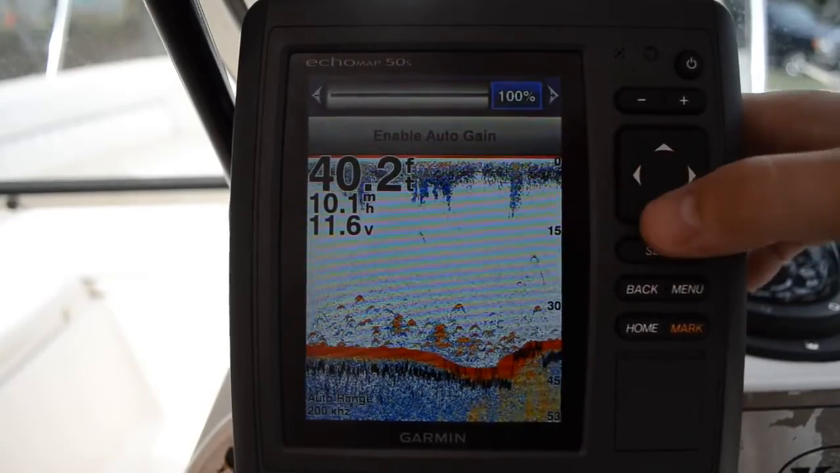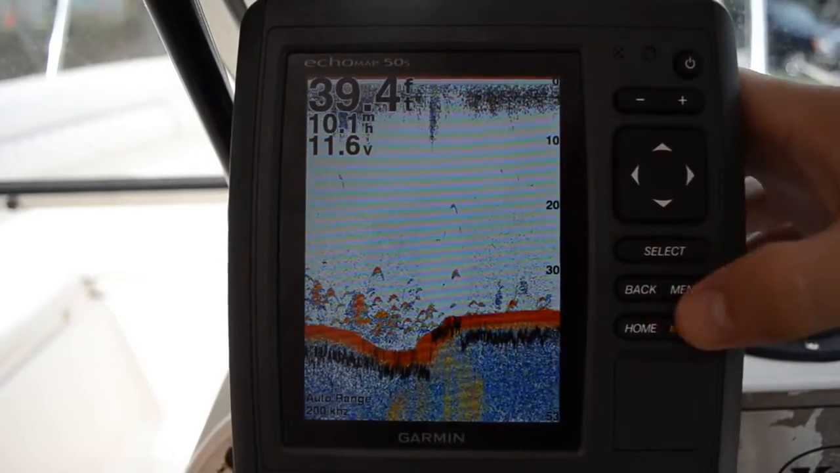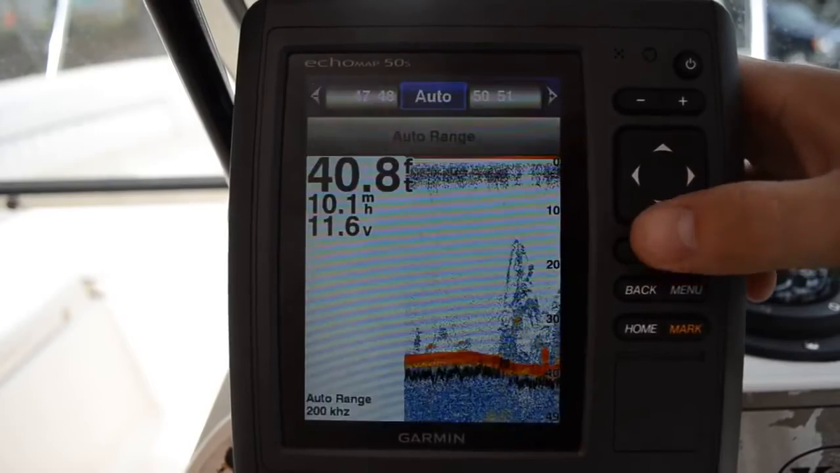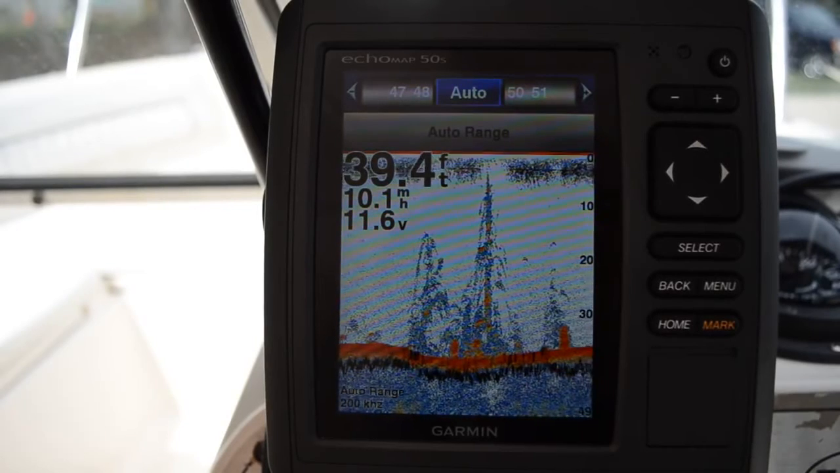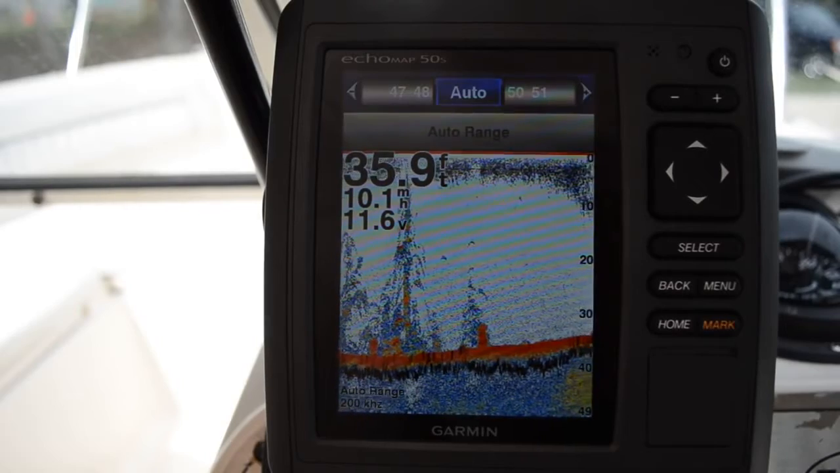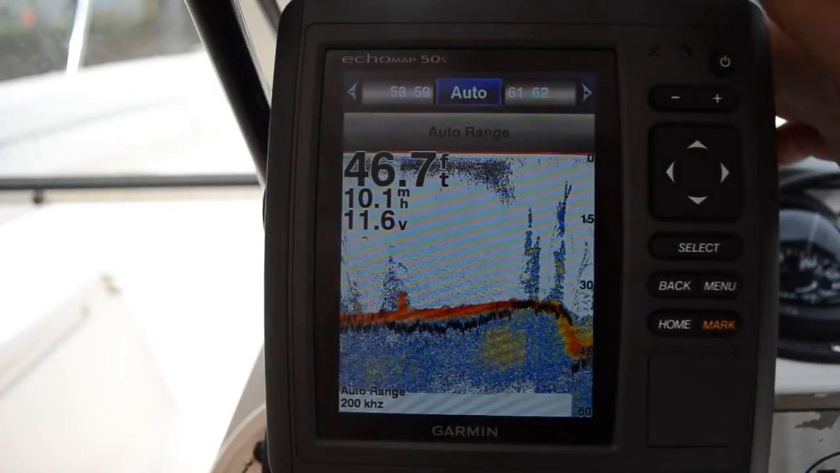We're going to switch back to auto gain here. We're going to go to medium. We're going to go back to menu. See range. Range could be huge. When you set your gain, you're setting it for a specific range. When you go into a different range, you have to readjust your gain. Just kind of the nature of the beast. So I like to use manual range. That way my gain's exactly where I wanted it.